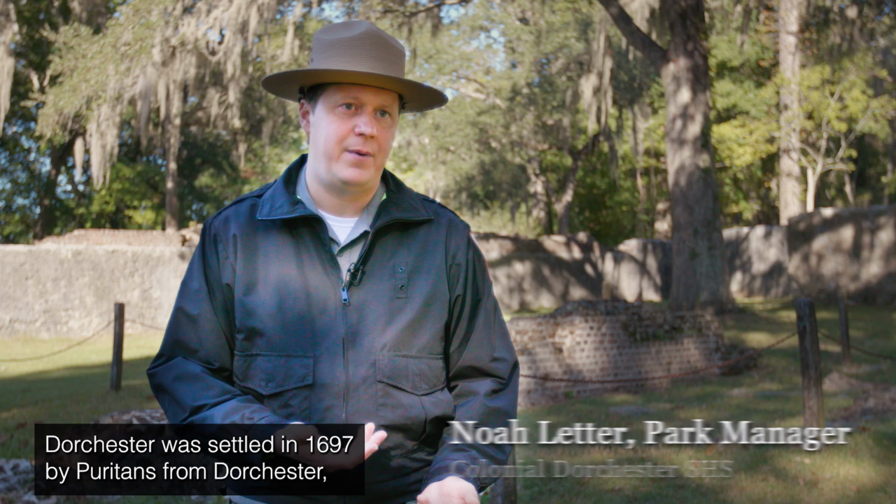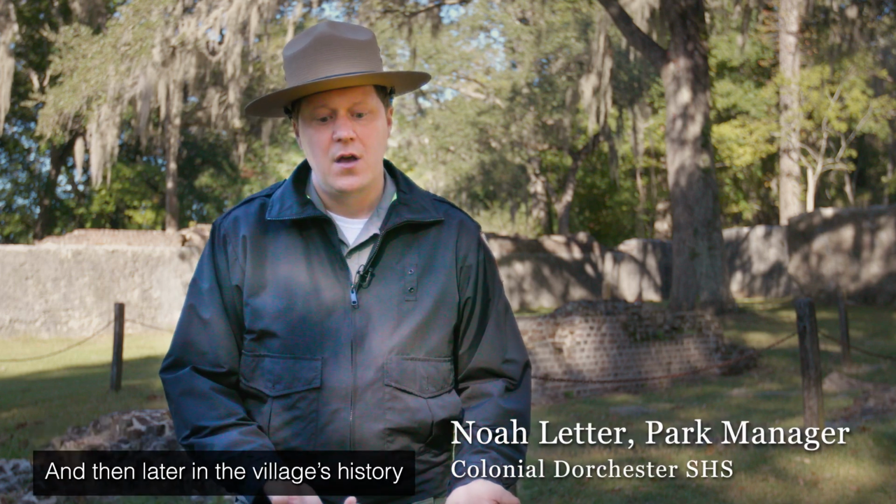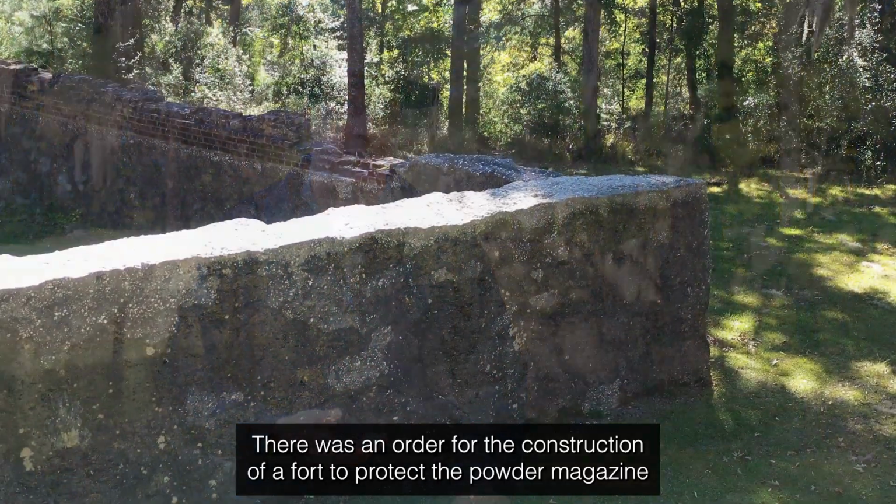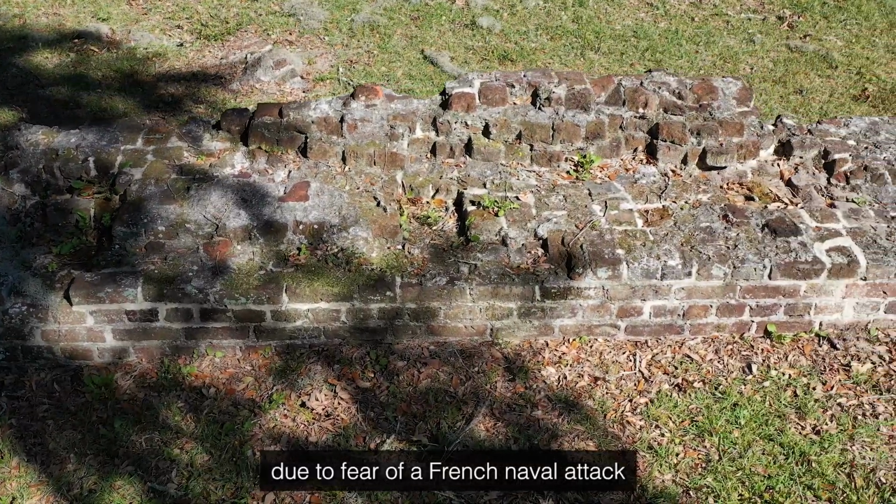The village of Dorchester was settled in 1697 by Puritans from Dorchester, Massachusetts, hence the name Dorchester. And then later in the village's history, there was an order for the construction of a fort to protect a powder magazine due to fear of a French naval attack.